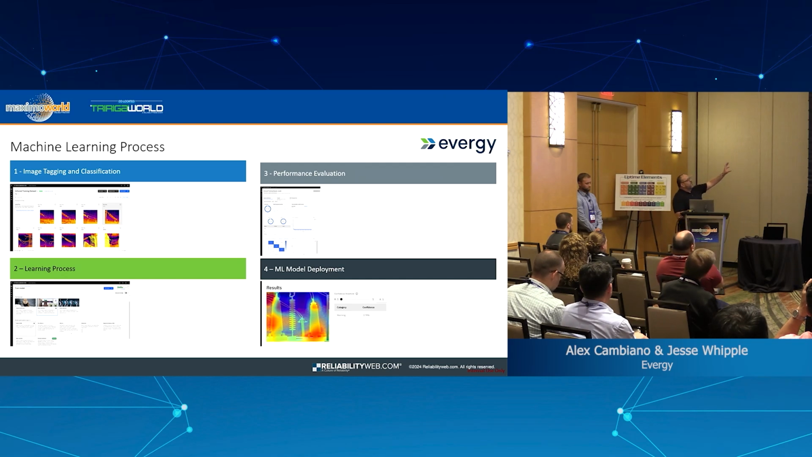So the first thing that we need to do, of course, is collect the image library, with a representative set of data that can represent the different states of what you want the machine to learn. And then you need to teach what those images mean. There are two ways to do this in this tool.